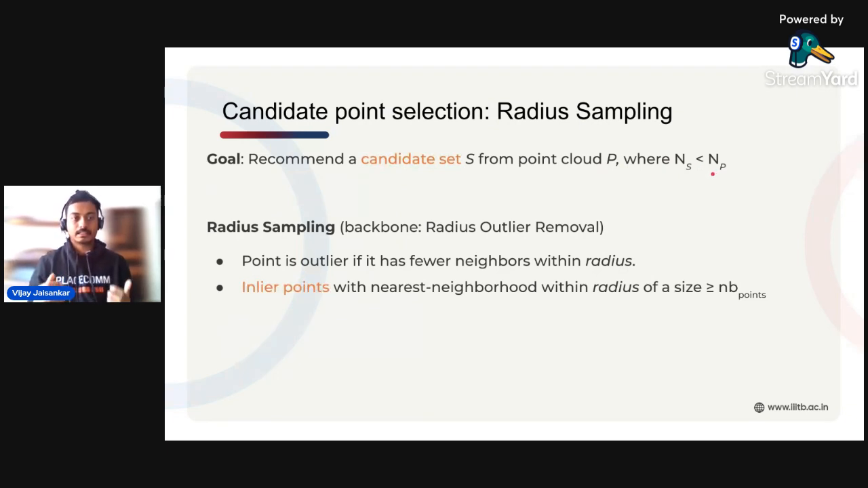So we tried different methods, and the best method that we found for our practical application is radius sampling, which has the backbone of radius outlier removal, which is a very classical outlier removal technique. The way radius outlier removal works is that a point is considered an outlier if it has few neighbors within some predefined radius. We flip the script and consider the other points, the inlier points, which have a nearest neighborhood within a radius of a size greater than some predefined threshold. The motivation behind this is that if you were to label a point, if it has a lot of nearest neighbors around it, the flow of the label of the labeled point would be a lot easier and it would make a lot more sense as well.